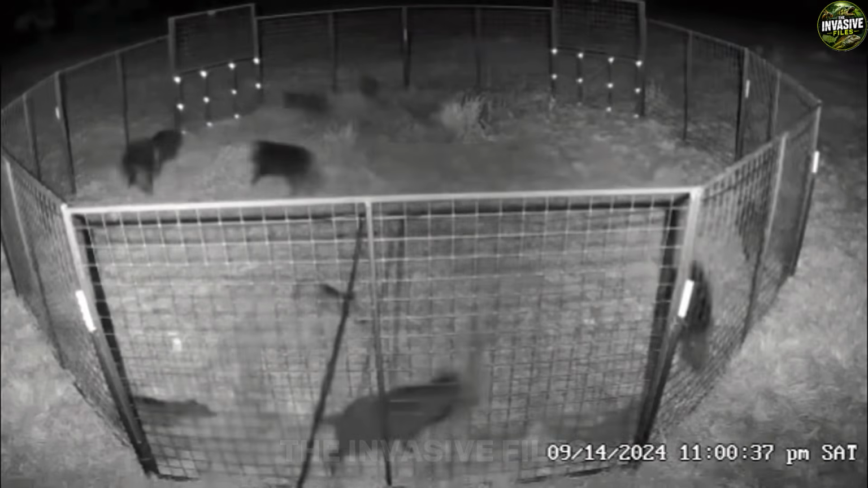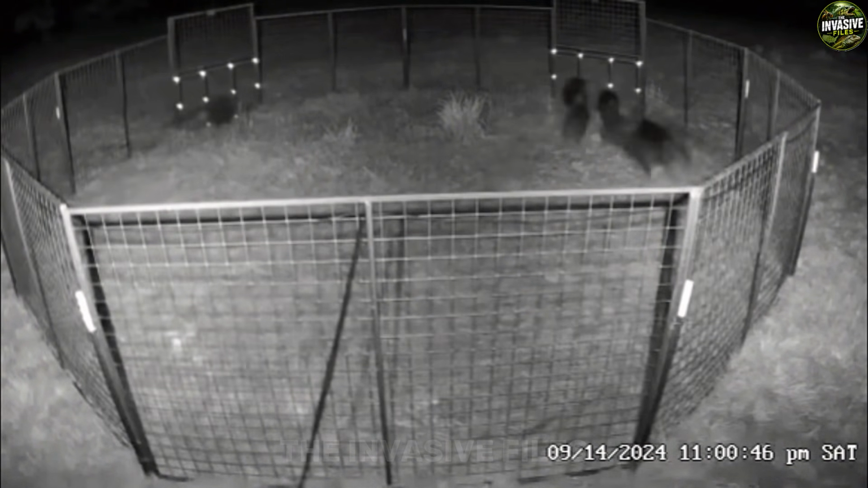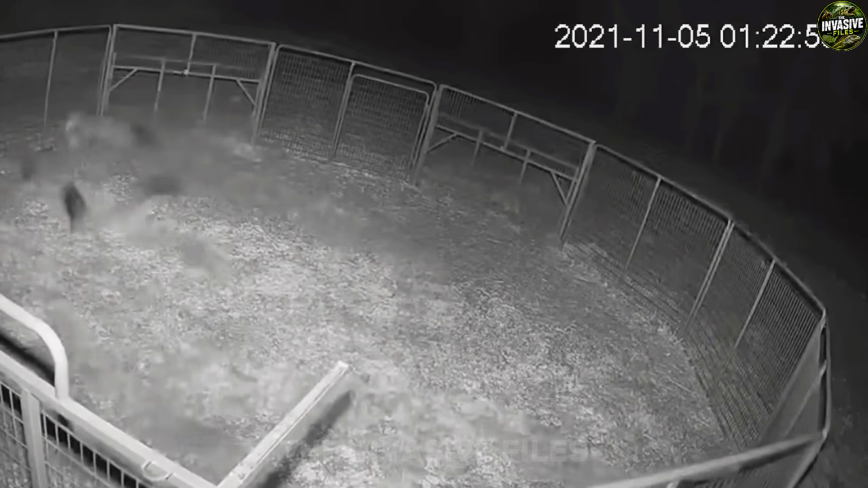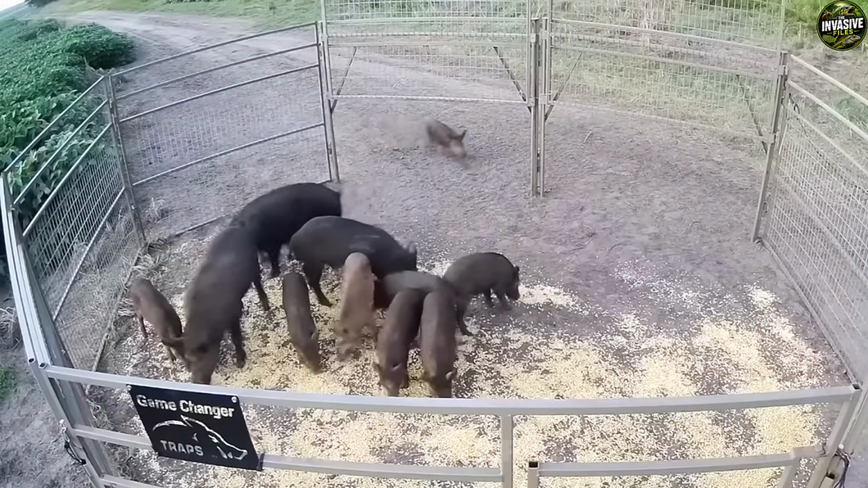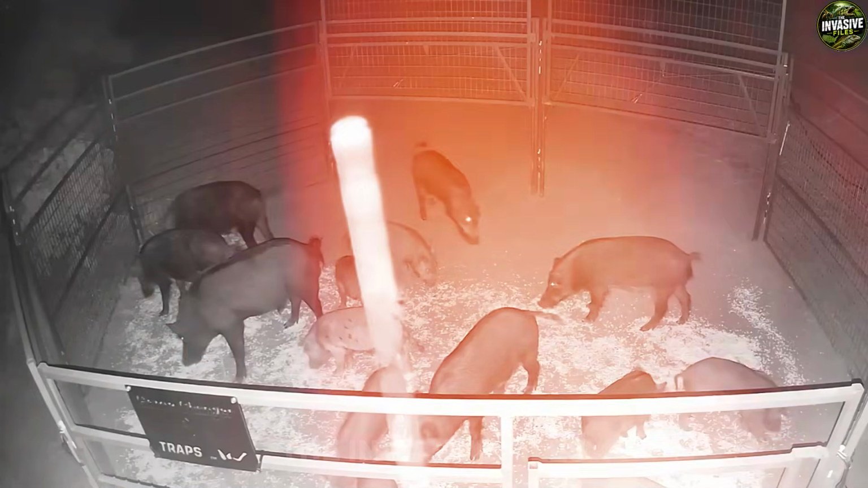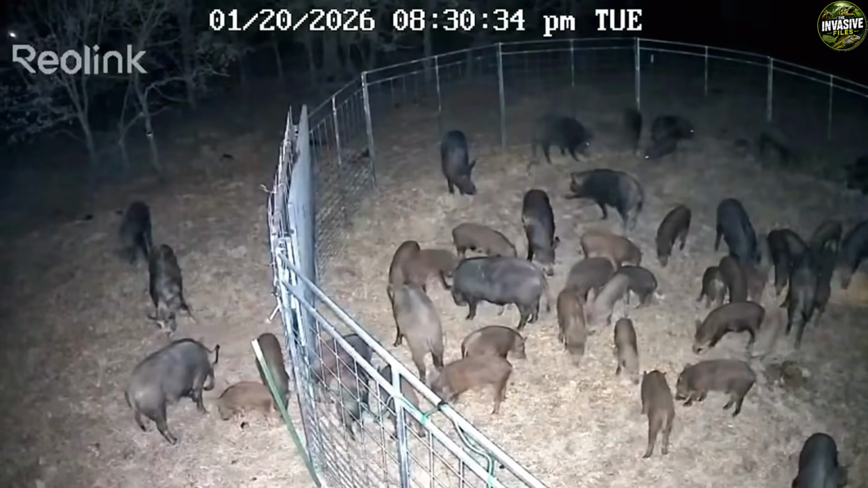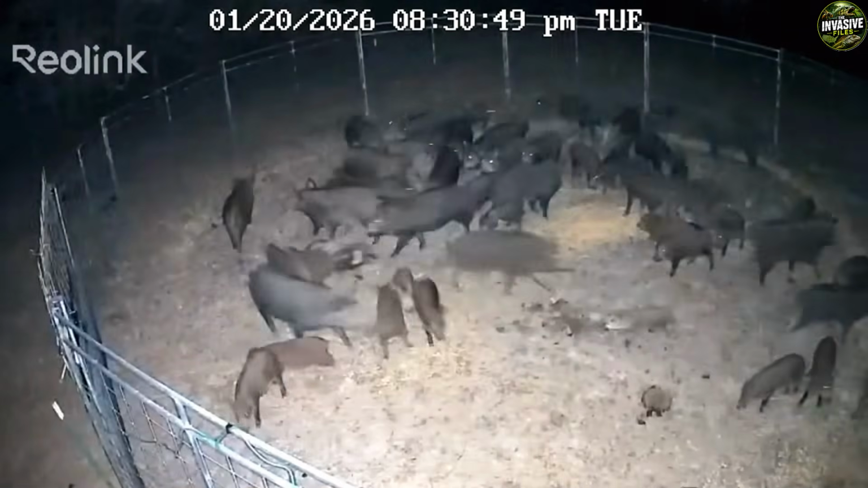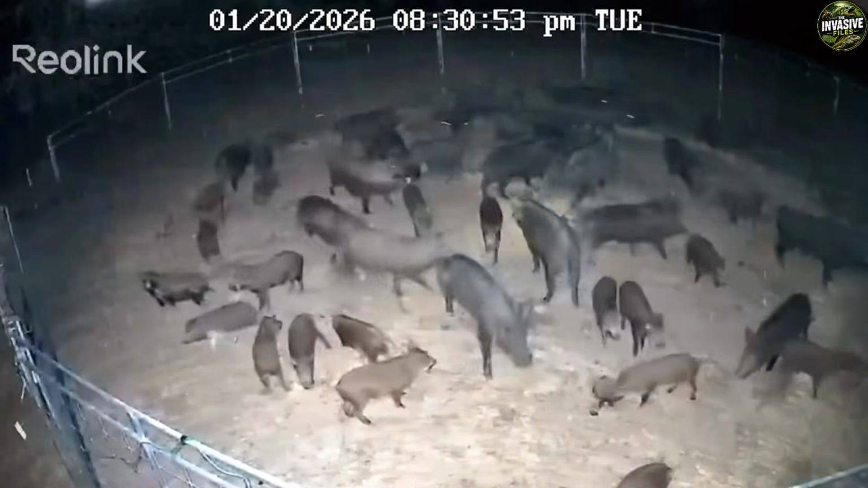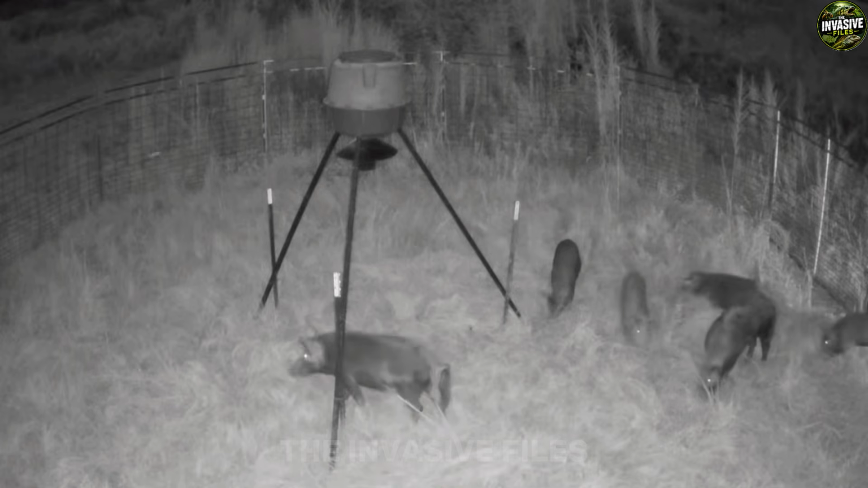These beasts easily weigh 200 to 300 pounds each, and when 20 of them hit a fence line together, it is like a high-speed car crash. Building the trap is only step 1. The real discipline comes with pre-baiting. For 7 straight days, Colt kept the heavy steel drop gate propped wide open, stringing a trail of golden-shelled corn from 50 yards outside, right through the funnel and deep into the wide belly of the enclosure.